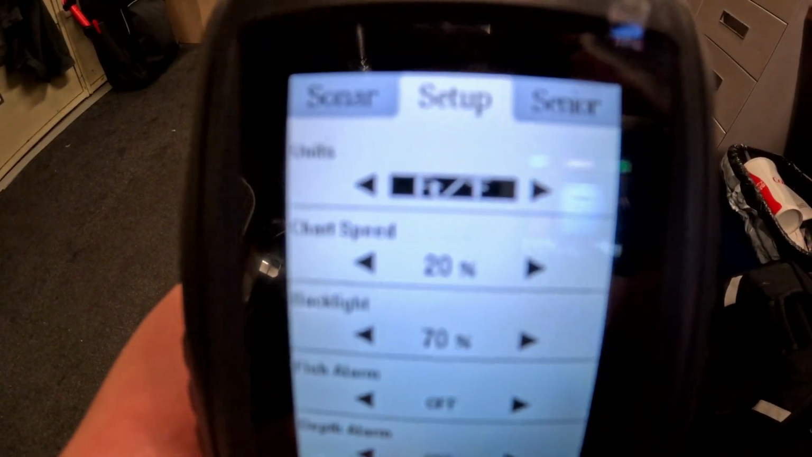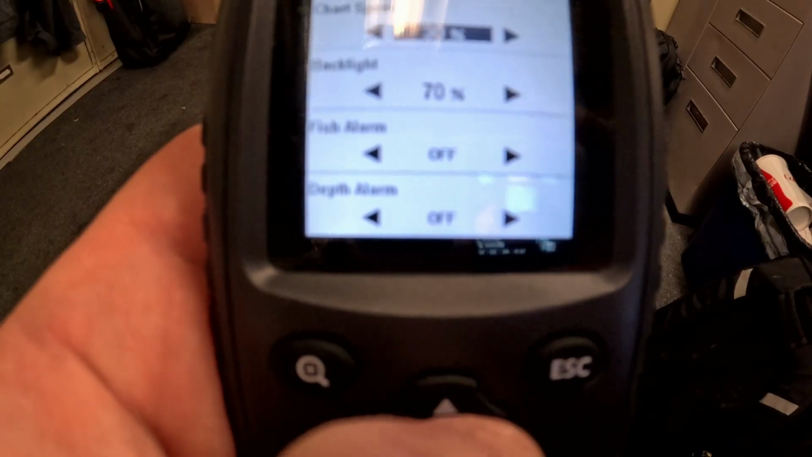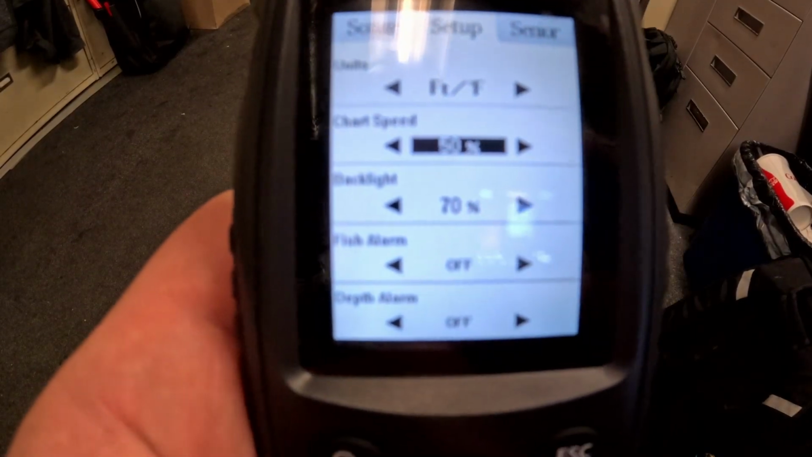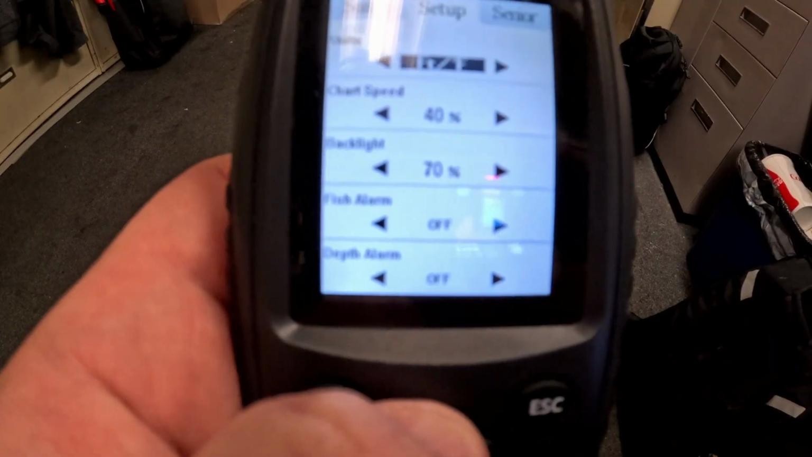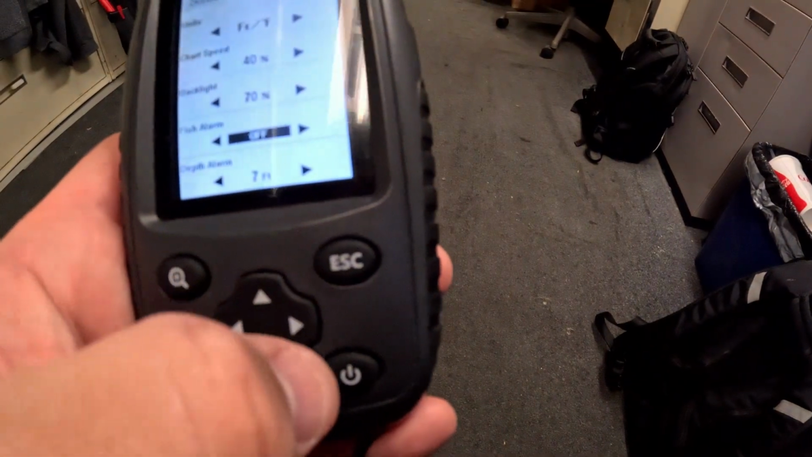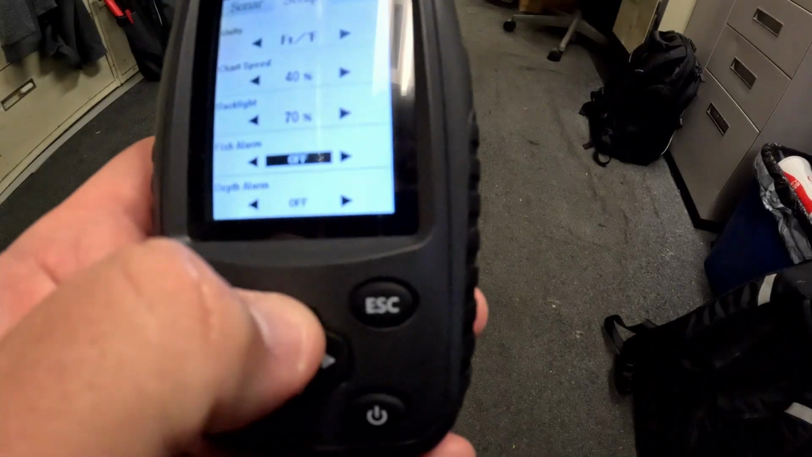That's just some of the settings. Now, chart speed, I'm gonna back it to right there, 40%. That's feet. Depth alarm off.